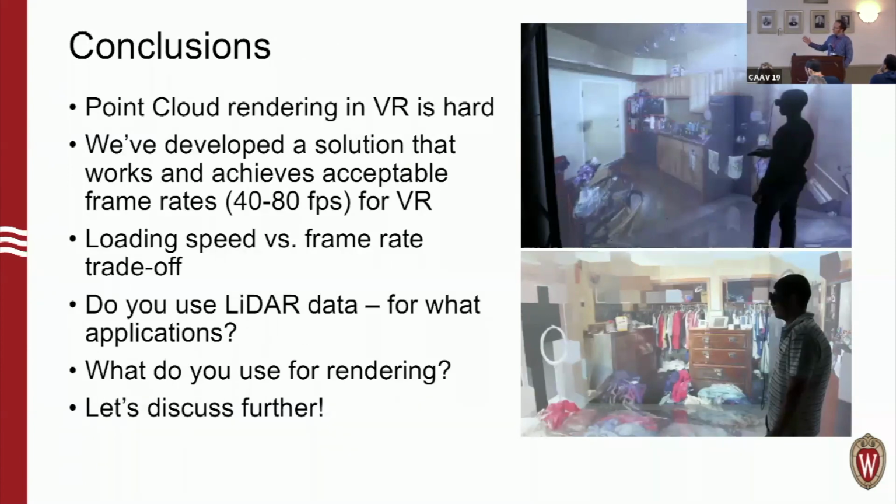So some quick conclusions. Point cloud rendering is hard. We've developed a solution that gets us some acceptable frame rates, 40 to 80. That was what I was going back and forth between when trying to get this ready for the talk yesterday. And what it comes down to is this ends up being a loading speed versus frame rate trade-off. So the more points you're trying to render in any frame, the slower it's going to be. And then there's also a trade-off that can happen with the actual reading speed, bringing that data in in that out-of-core fashion. So just finish up with some questions of the group.